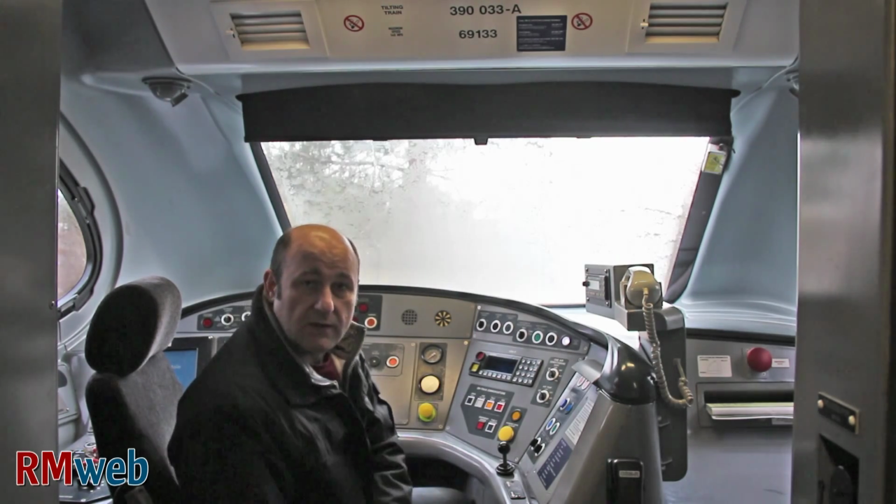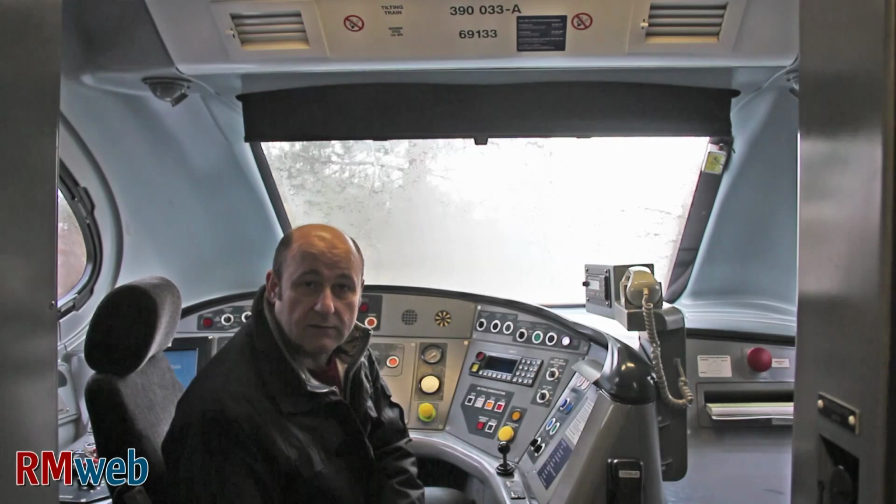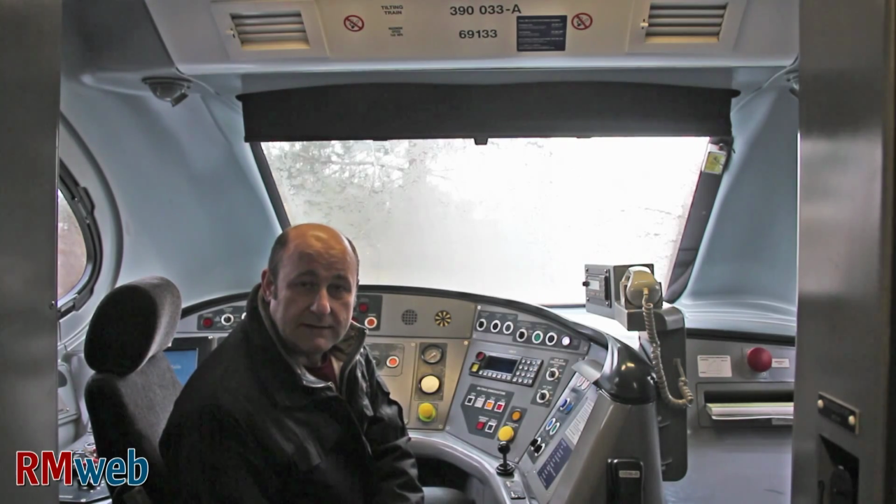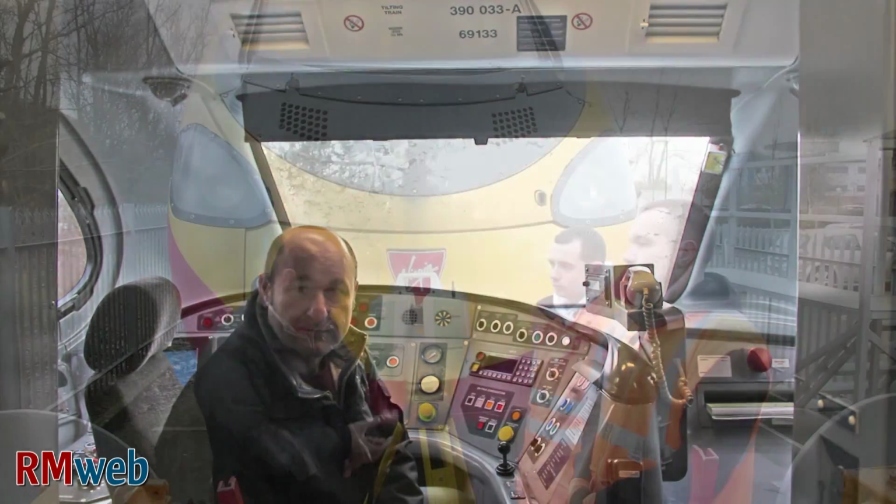Again, they use that for staff training because I think they felt they might as well get some use out of these vehicles. Now they couldn't be used to run up and down the West Coast main line between London, Glasgow, Liverpool, Manchester and so on.